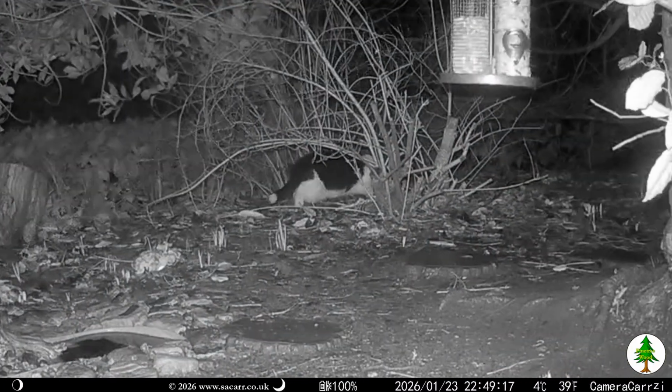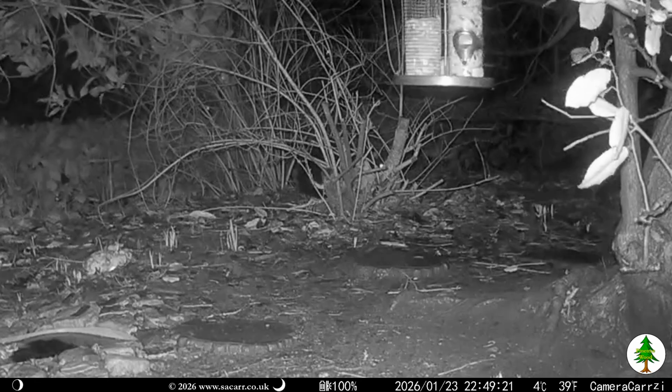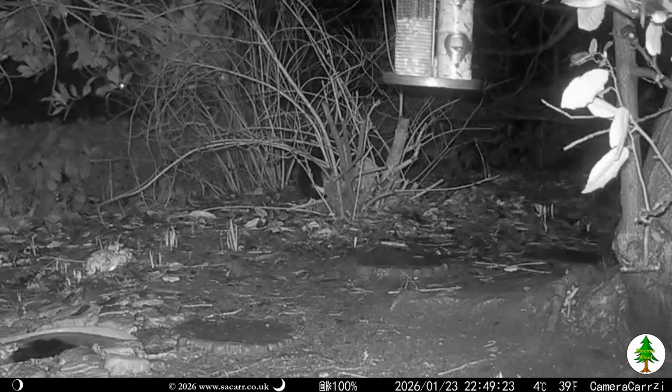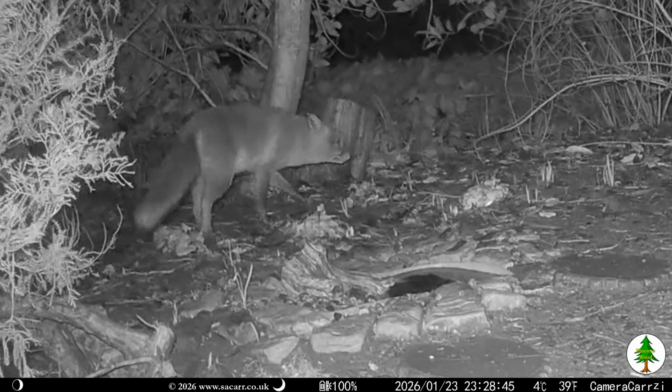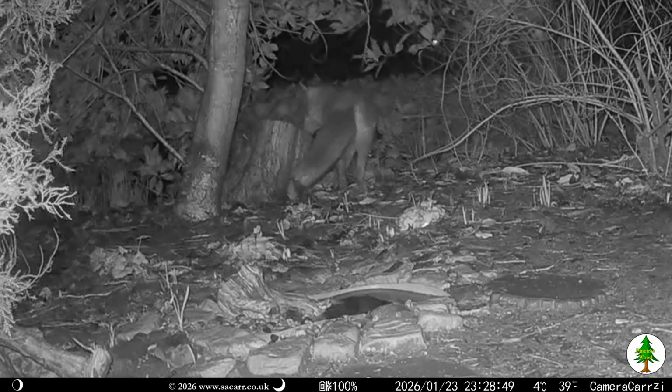The evening was quiet until Bandit turned up and sat down for a while behind the wild privet. Almost an hour later, Ginger passed up the wood before coming back and leaving onto the lawn.